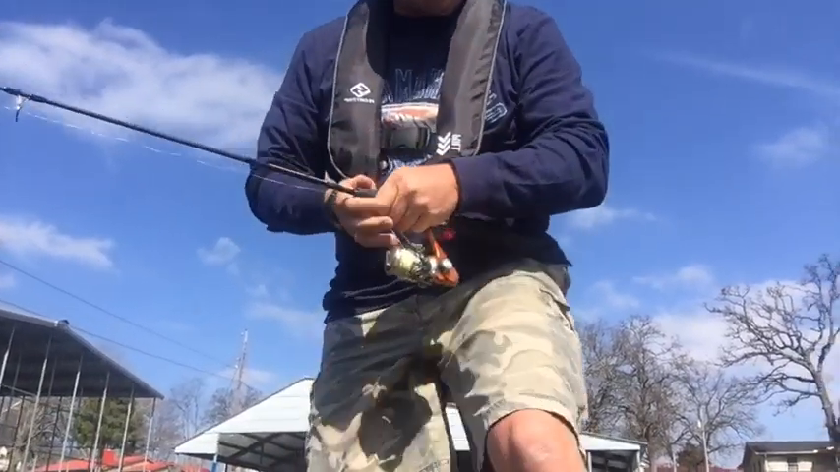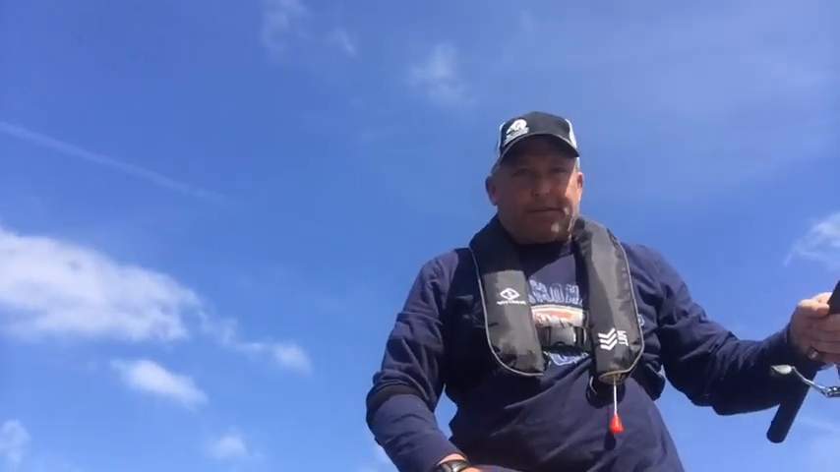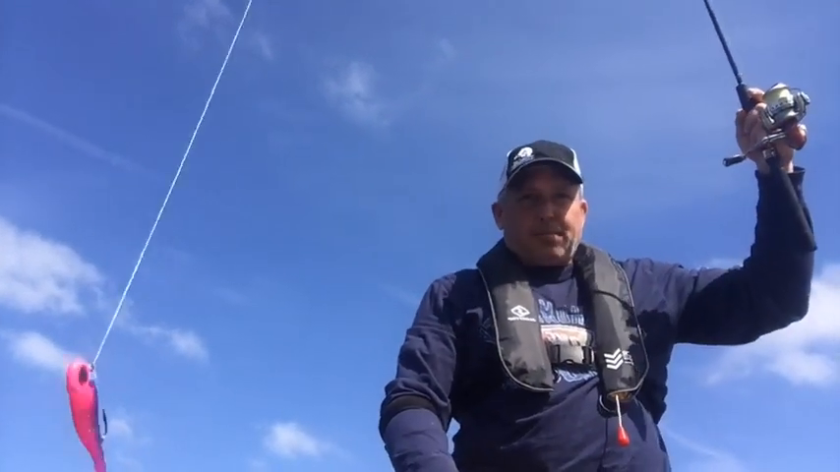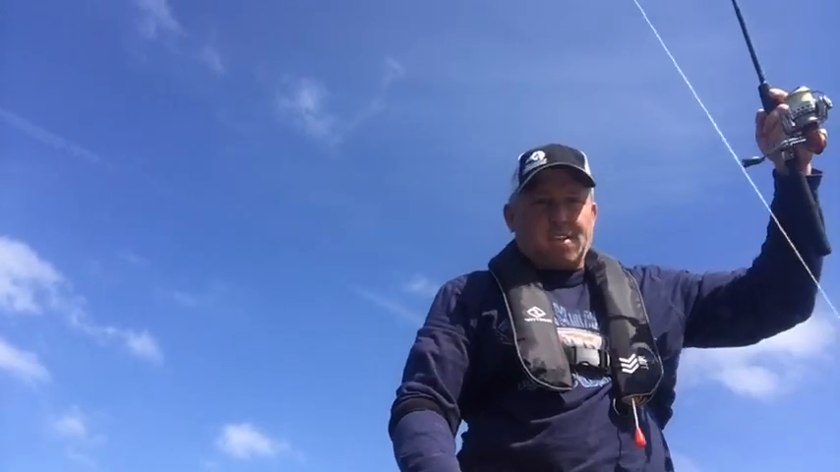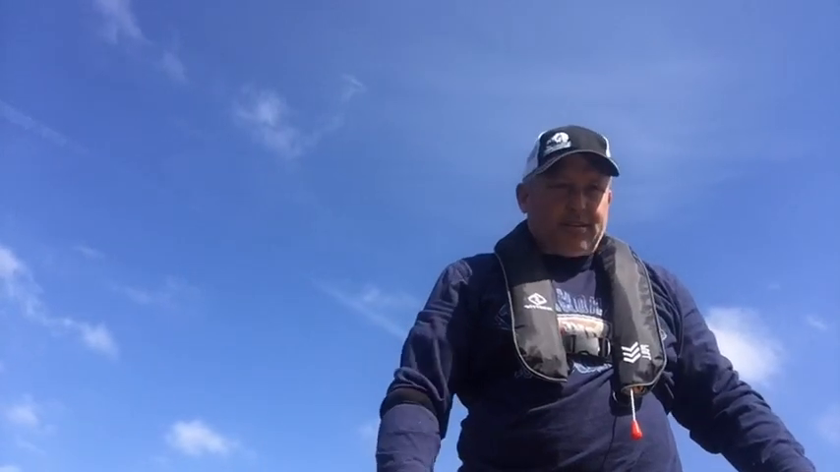Just drifted out of them. Let's see if I can find them here. Purple and pink. Buster Brown. There they are. Starting to get into them. Top of them is in about 15 foot. Not very thick yet. I'm not going to drop down here until I see them.